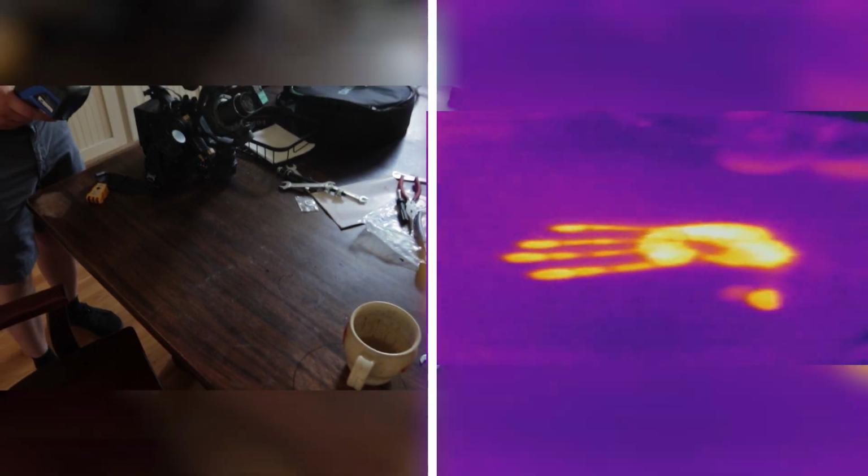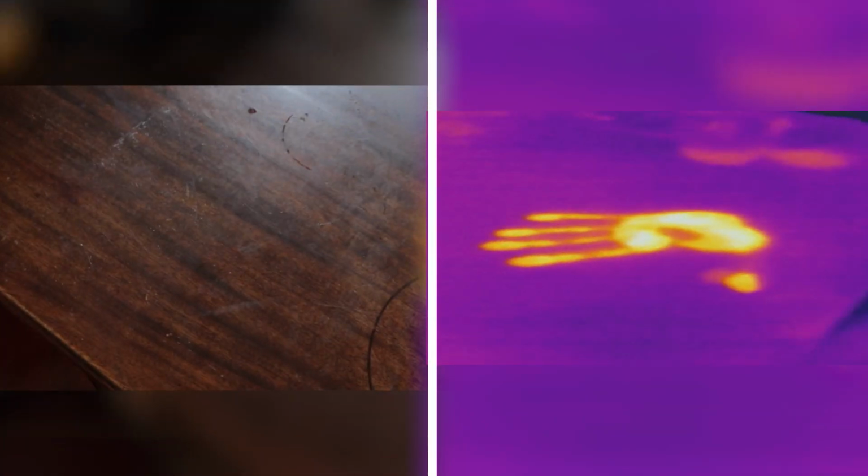Yeah, look at my handprint right here. That was just this, 2 seconds of that. So you can see where someone just was.